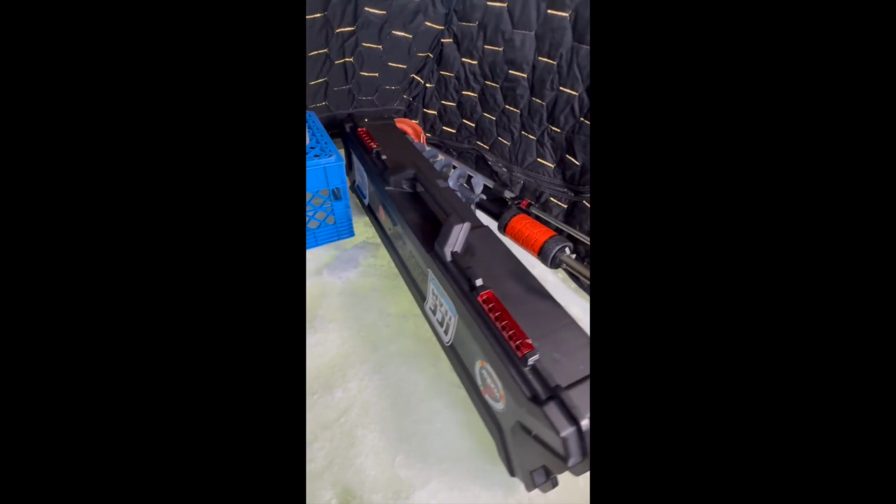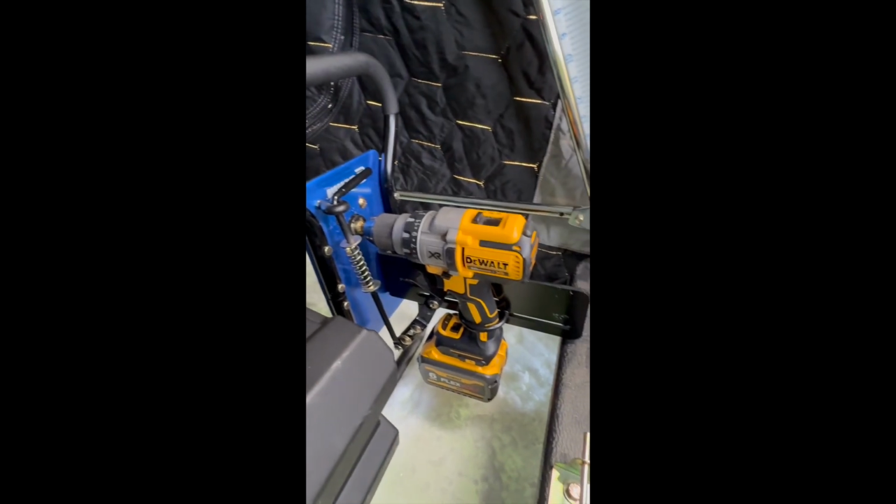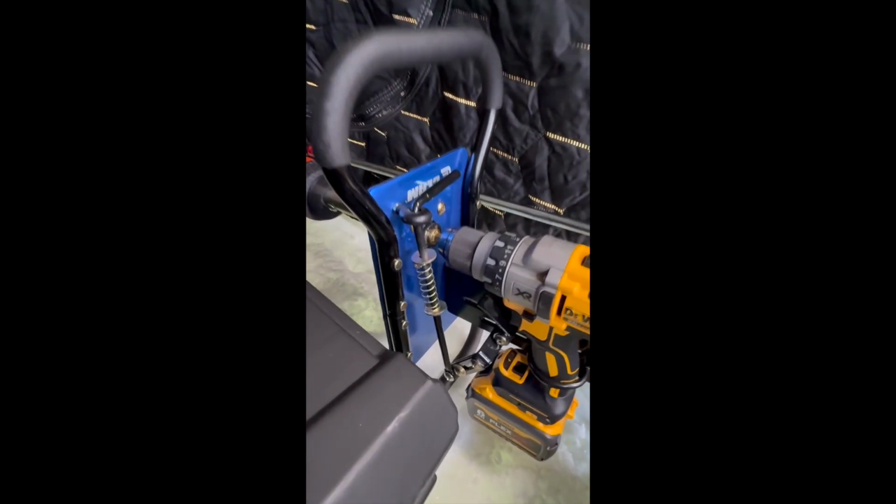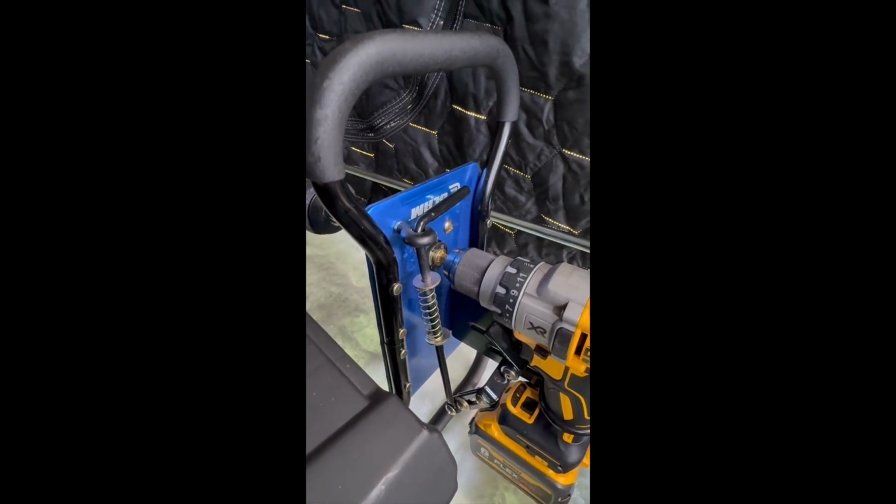The other thing I'm using here is a 6-inch K-drill on a Clam Pro plate. I'm also using a DeWalt DC999 with a 6 amp hour battery. One of the things that I really like about it is it's got the spring on it for the trigger, so you're not having to worry about the trigger sticking or any of that.